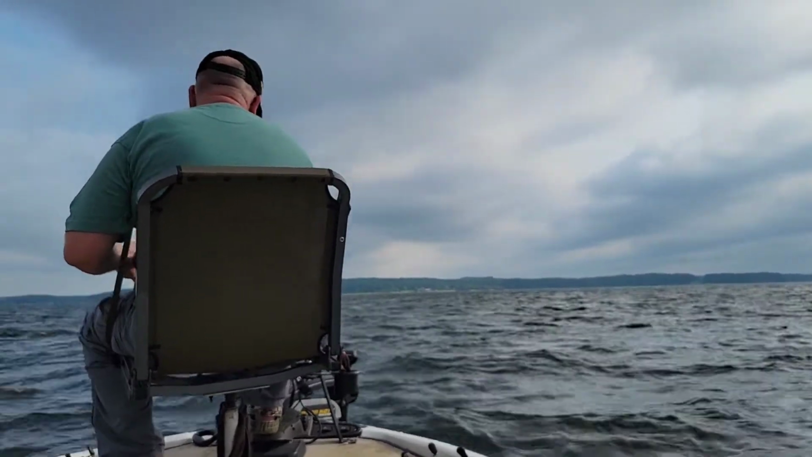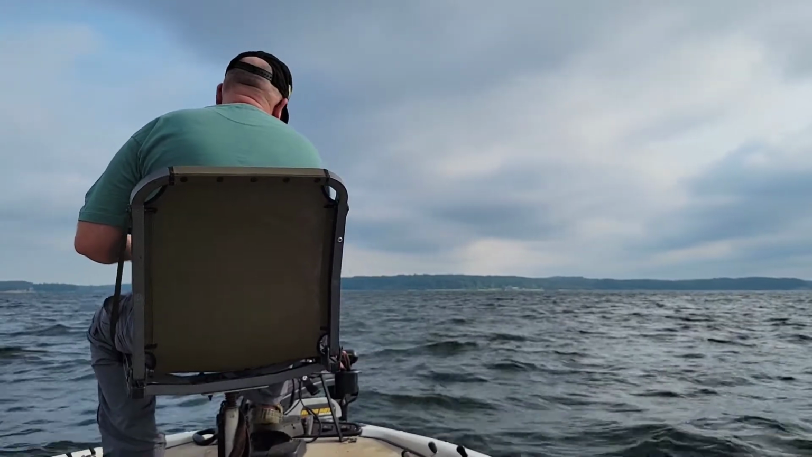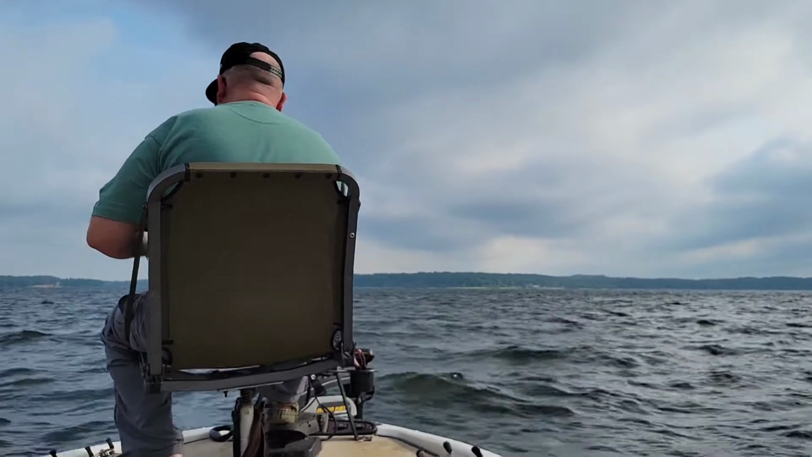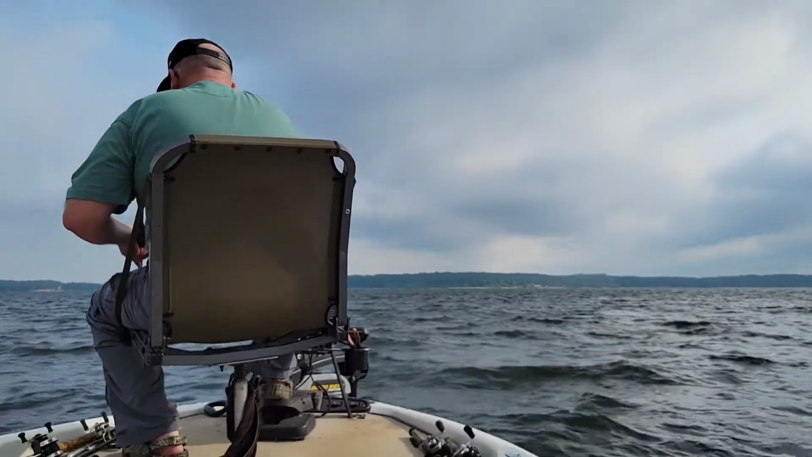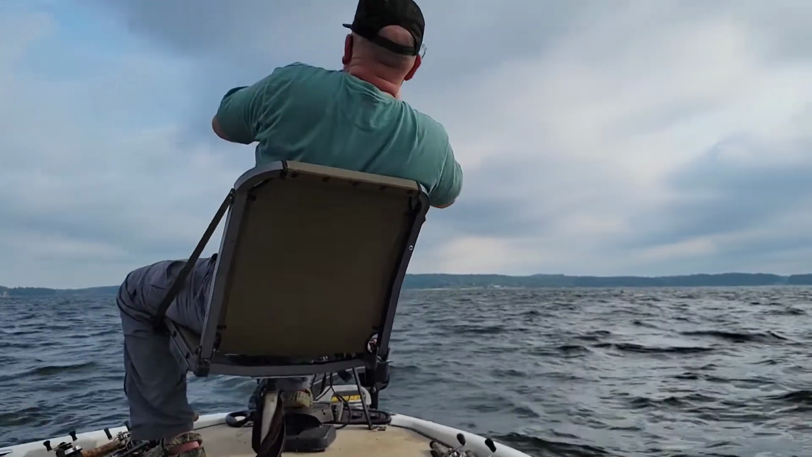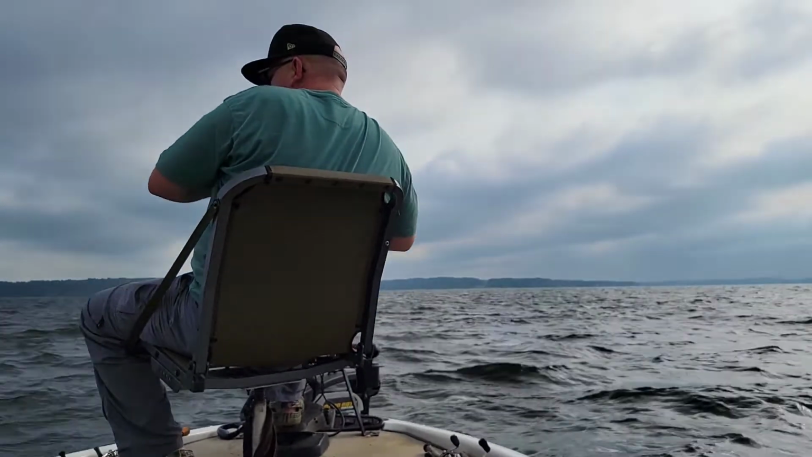I figured I'd go ahead and drag something real slow. There was hundreds of fish on the live scope, but the only thing that would hit the spoon was the whites and the yellows.